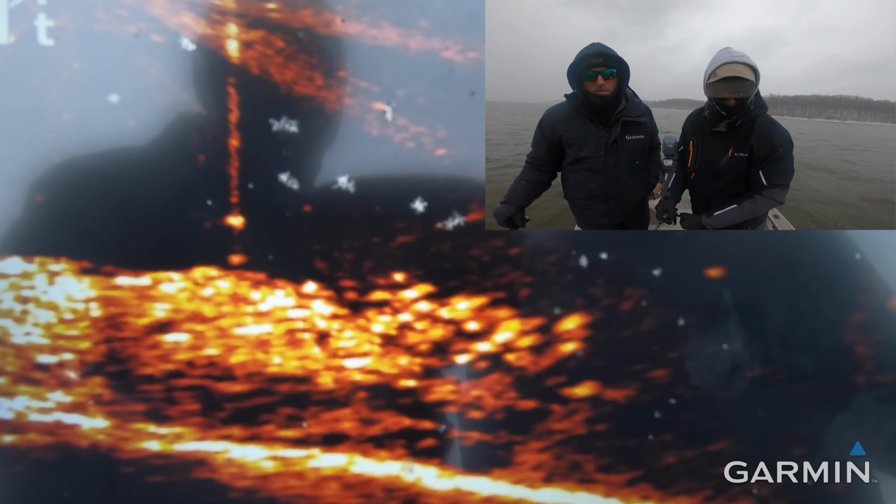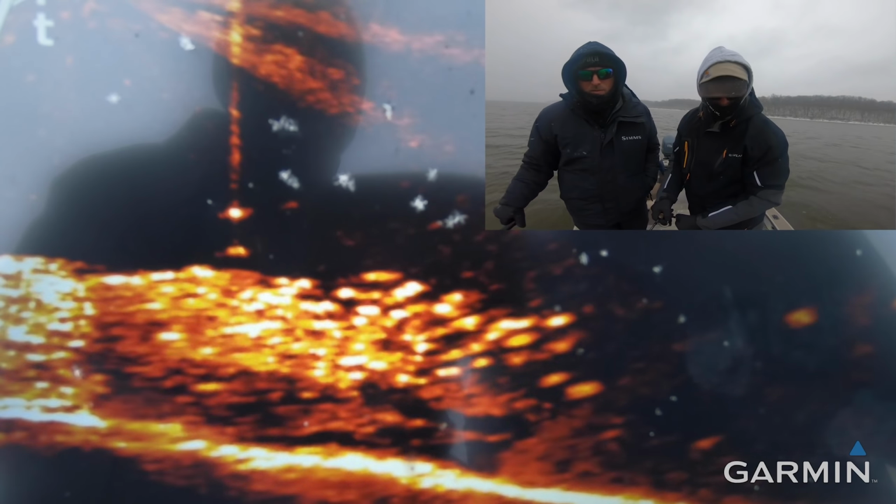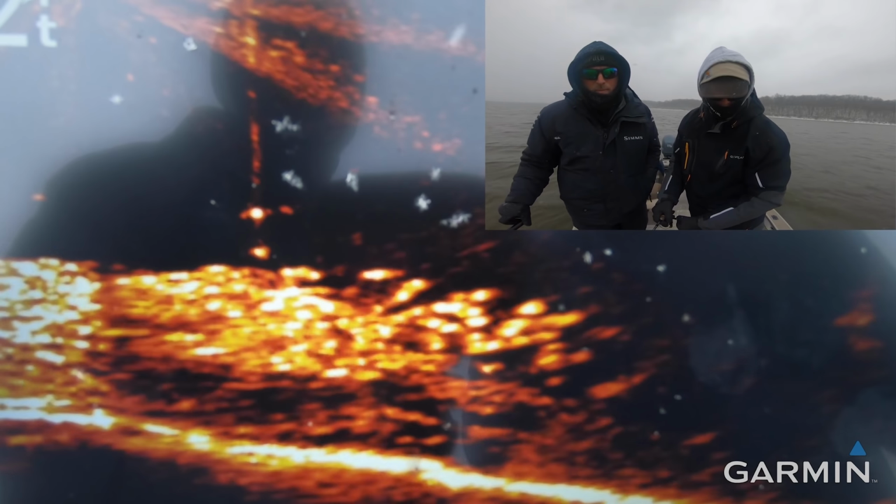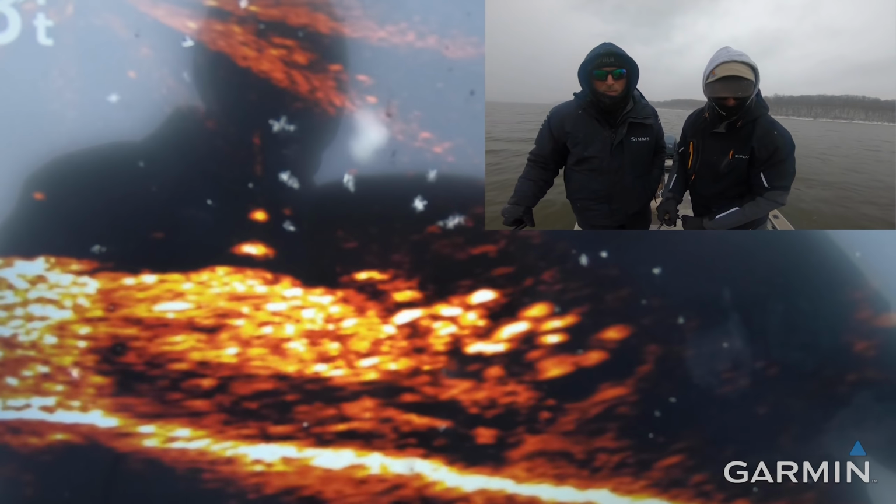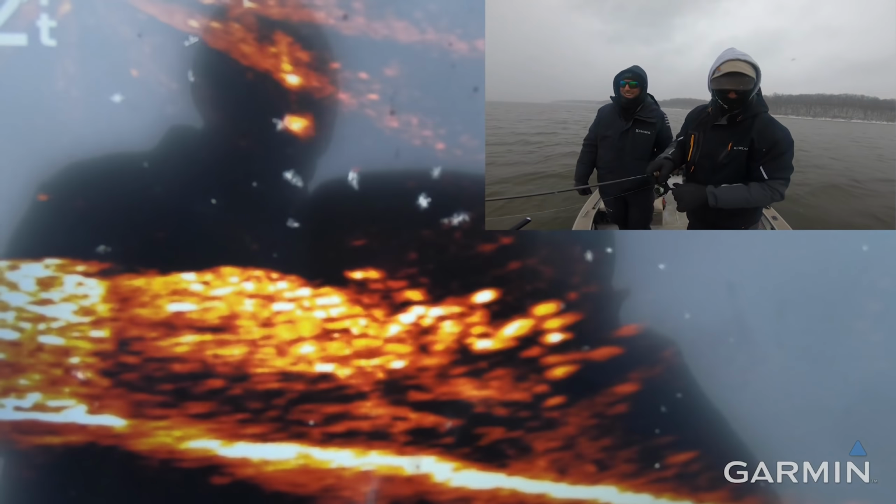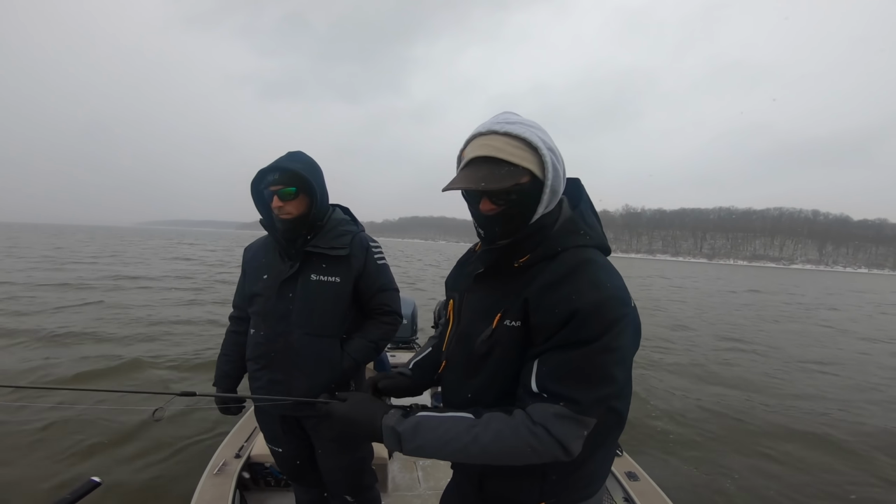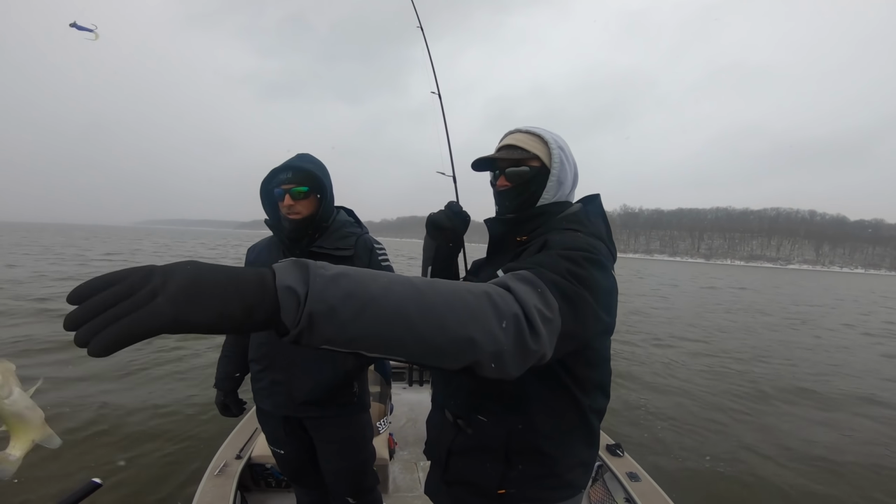So now that it's close to the tree, start lifting it up real slow, and let's see if we can get any to pop out. Because if we bump, here comes, see, one. Yep, here comes one. Pull it away from him. Oh, he's got it. Set it. Yeah. Awesome, dude. There you go. Slightly bigger.